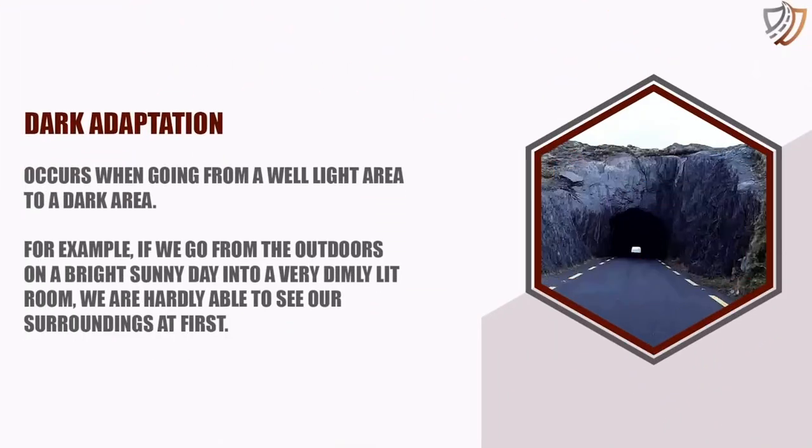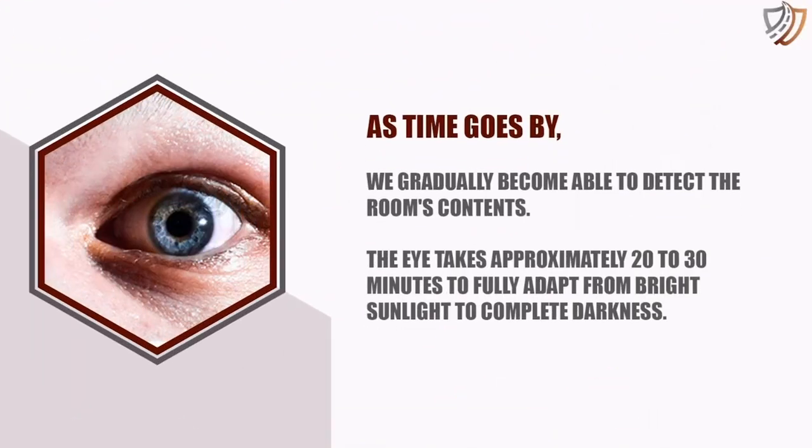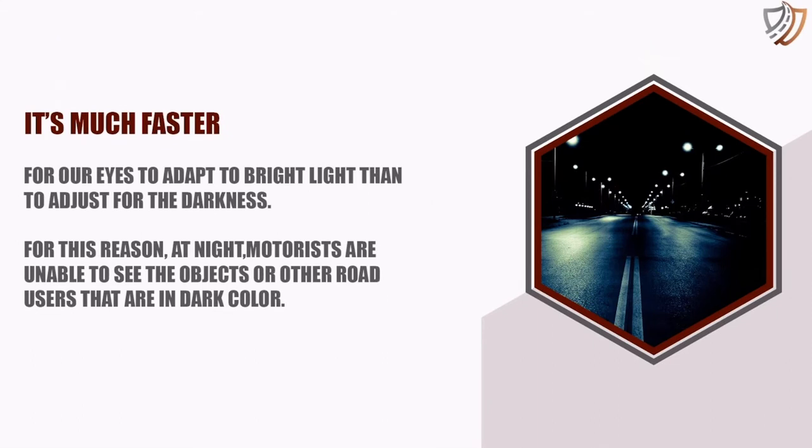Dark adaptation occurs when going from a well-lit area to a dark area. For example, if we go from the outdoors on a bright sunny day into a very dimly lit room, we are hardly able to see our surroundings at first. As time goes by, we gradually become able to detect the room's contents. The eye takes approximately 20 to 30 minutes to fully adapt from bright sunlight to complete darkness. It's much faster for our eyes to adapt to bright light than to adjust for the darkness.